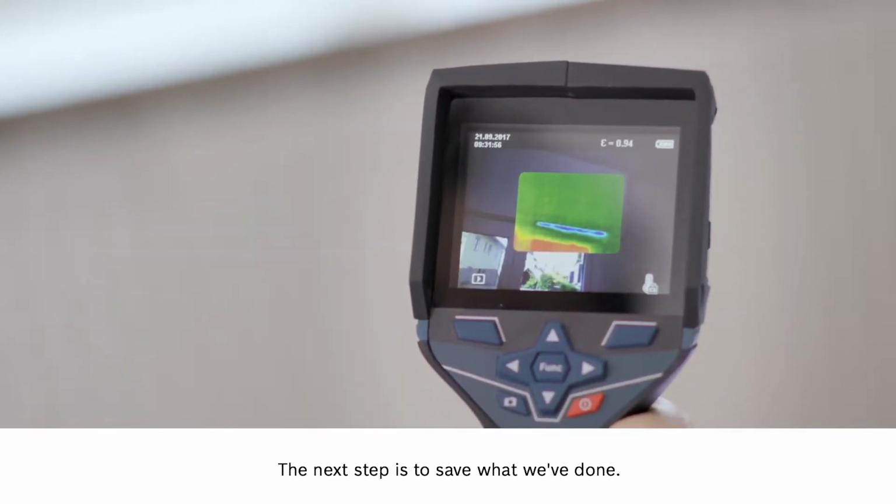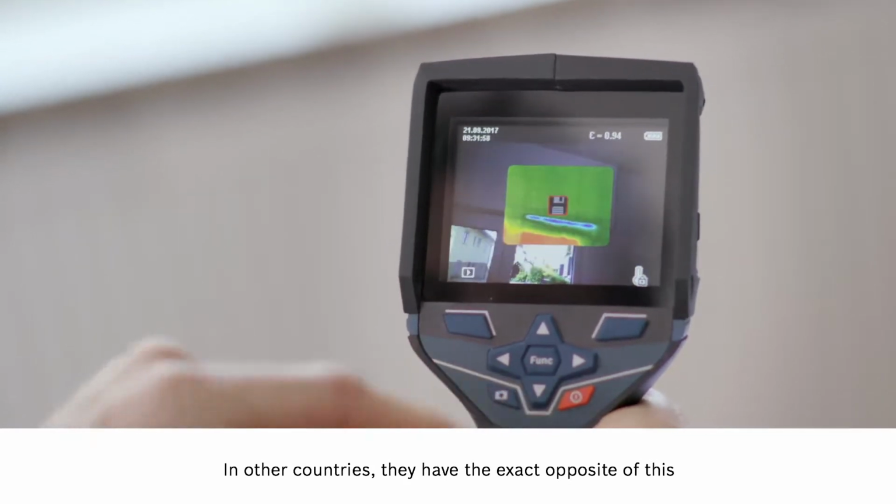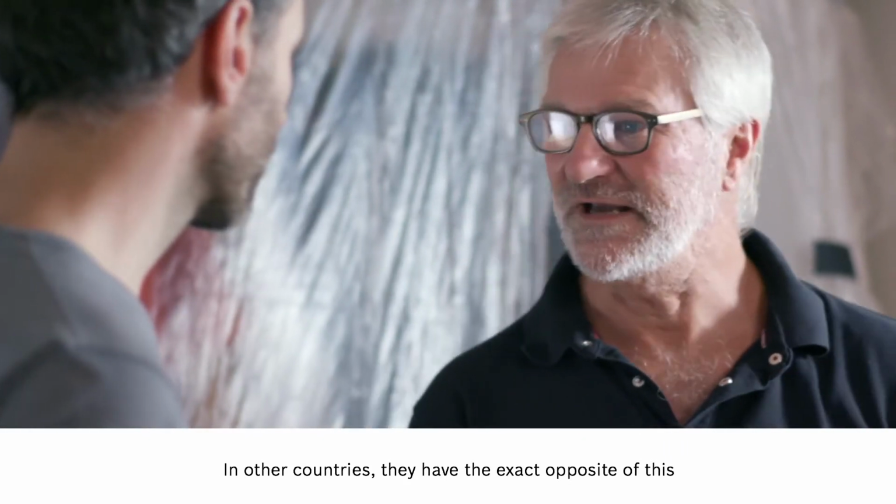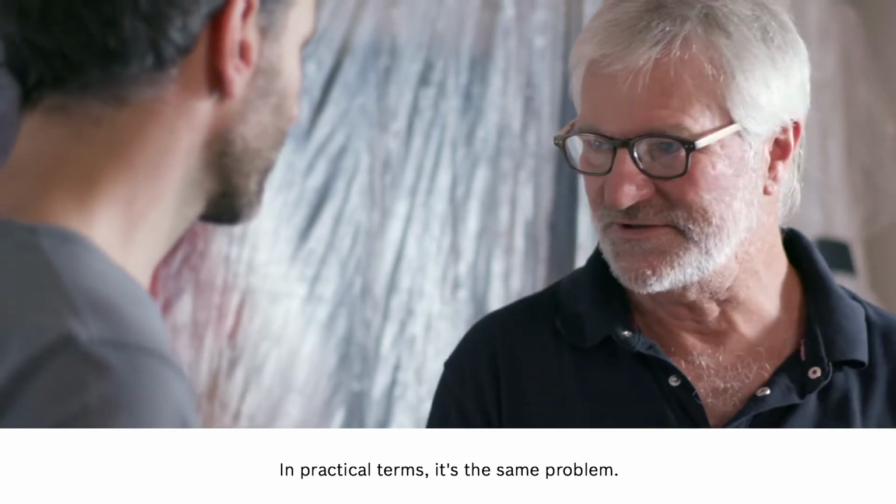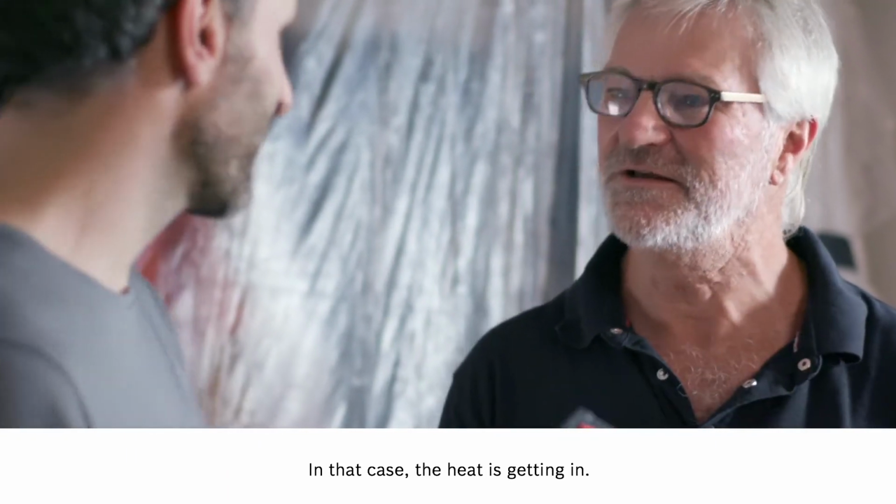The next step is to save what we've done. In other countries, they have the exact opposite of this thermal bridge issue with air conditioning systems. In practical terms, it's the same problem. So the heat is getting in?